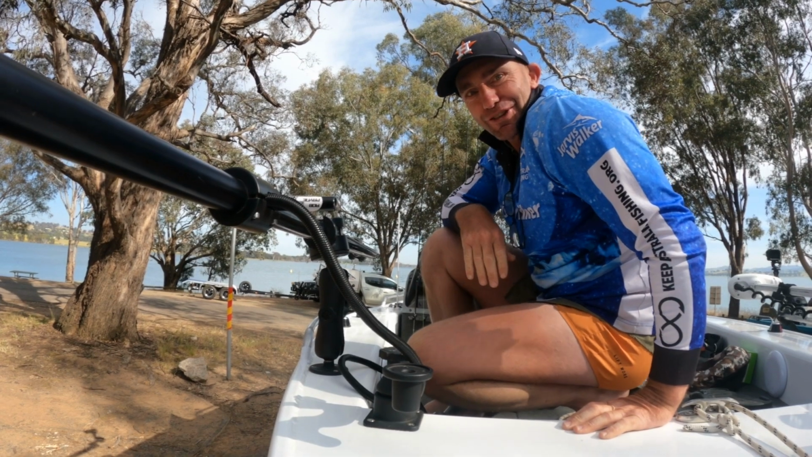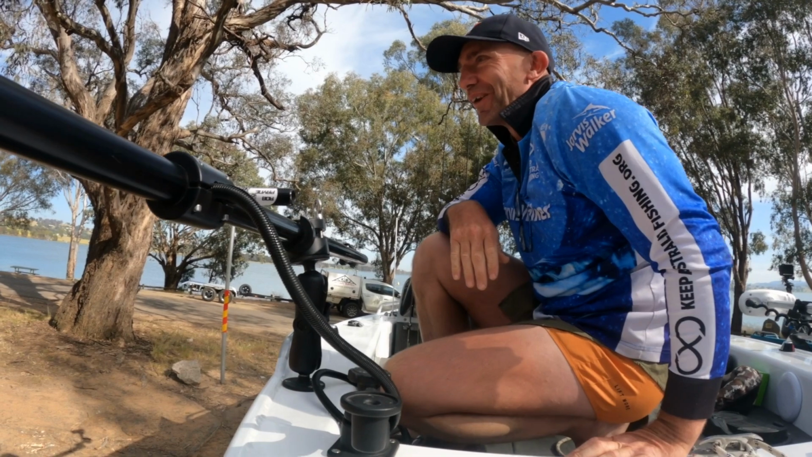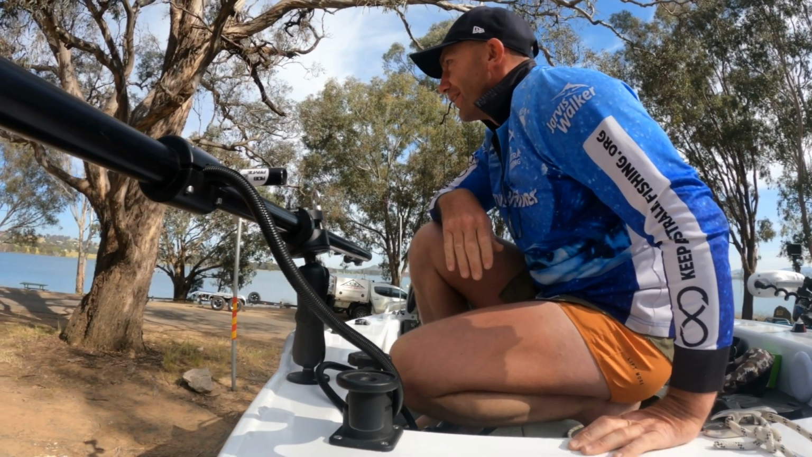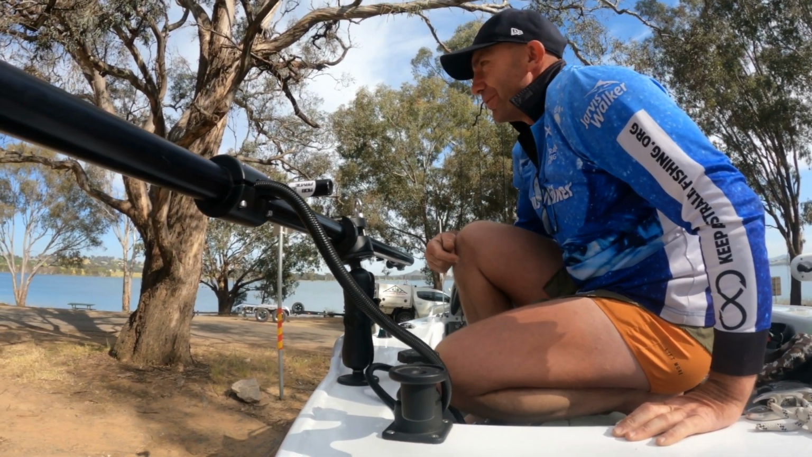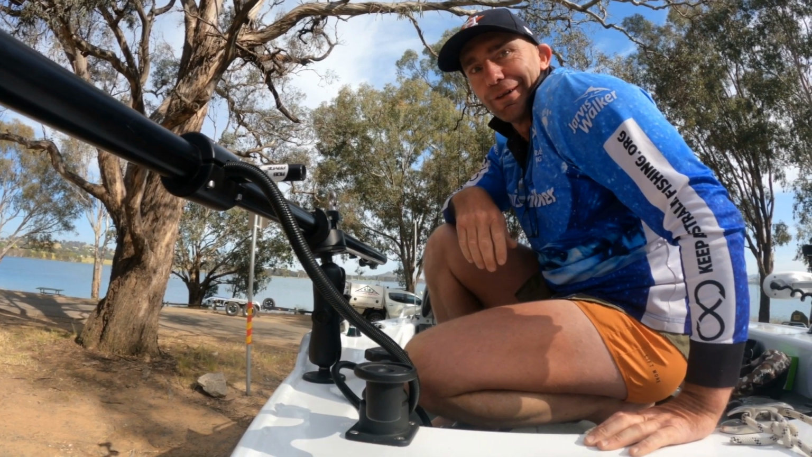So target species today, Andrew, gummy shark. Oh, no, that's saltwater. No, obviously try and grab a slab of yellow belly and some reddies if times are tough. So that sounds good, mate.